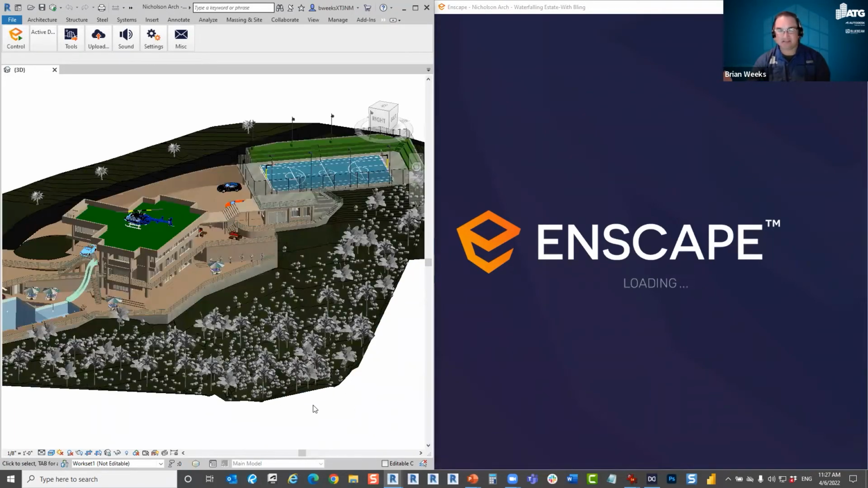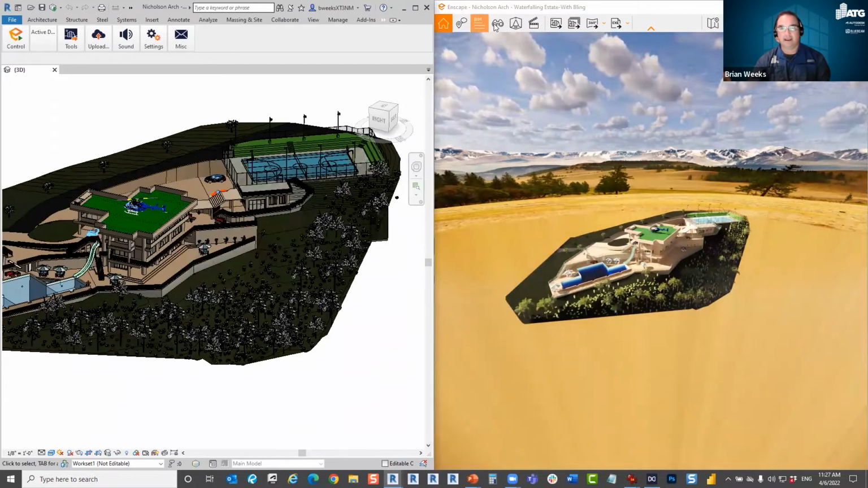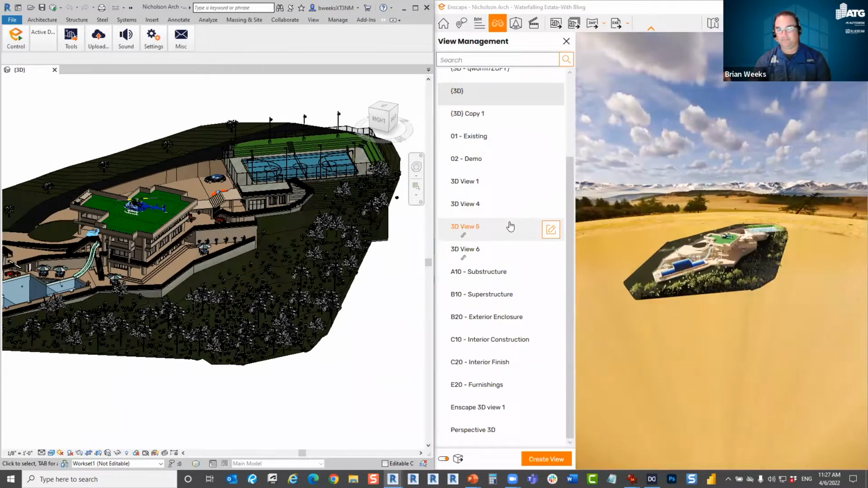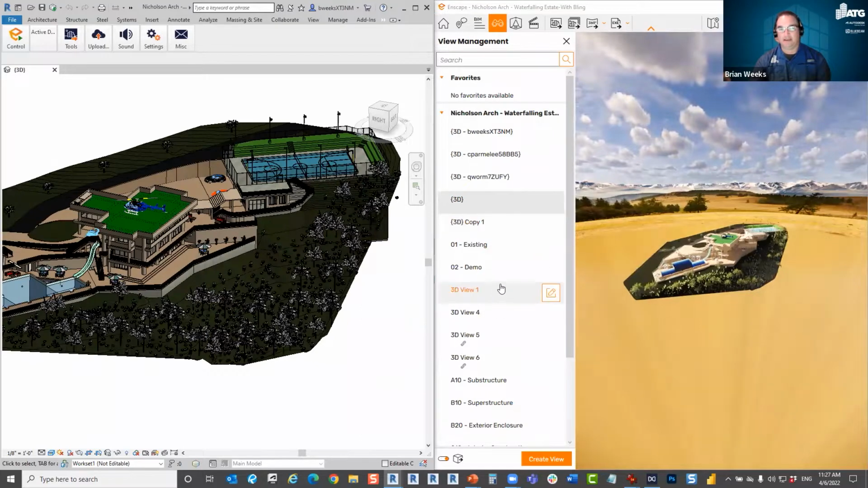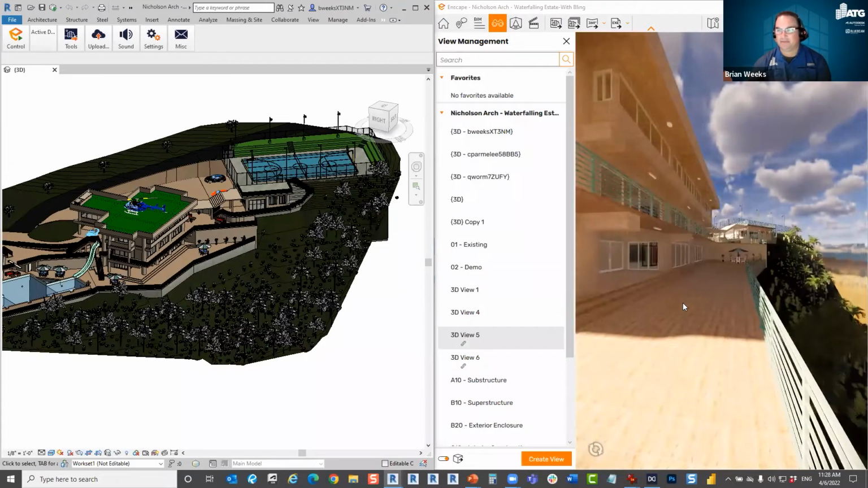But other times, such as this, because it is kind of unique that it was on a hillside, I didn't have a Google image of that particular location. So what I had to do is I went out and I actually found some Hawaii cliffside 360s. And let me show you that.